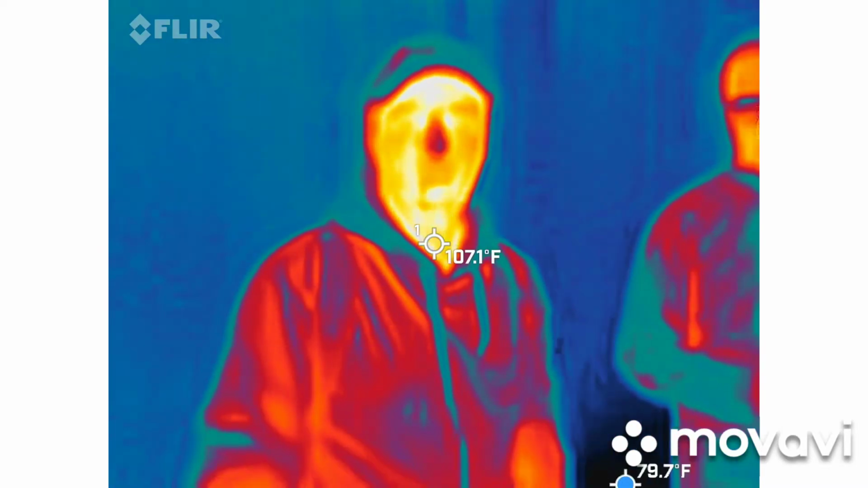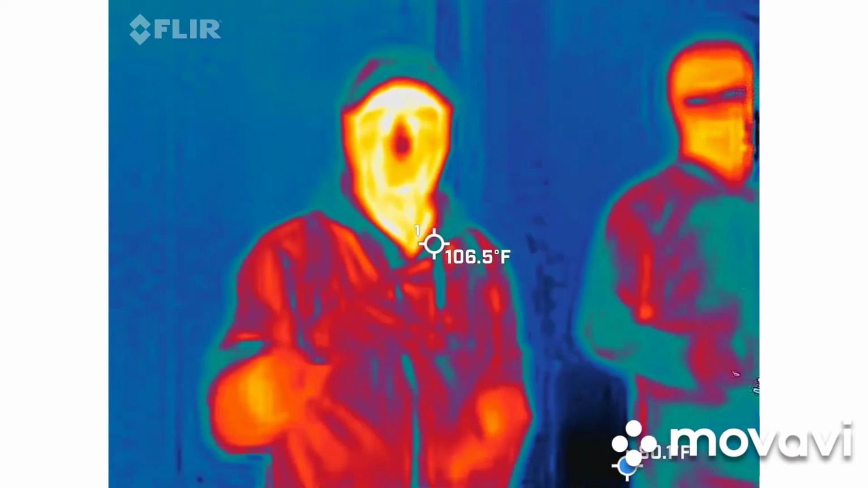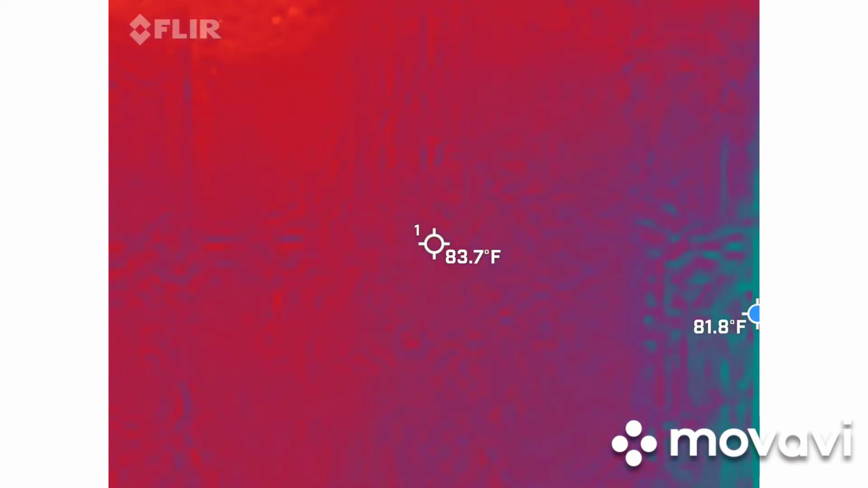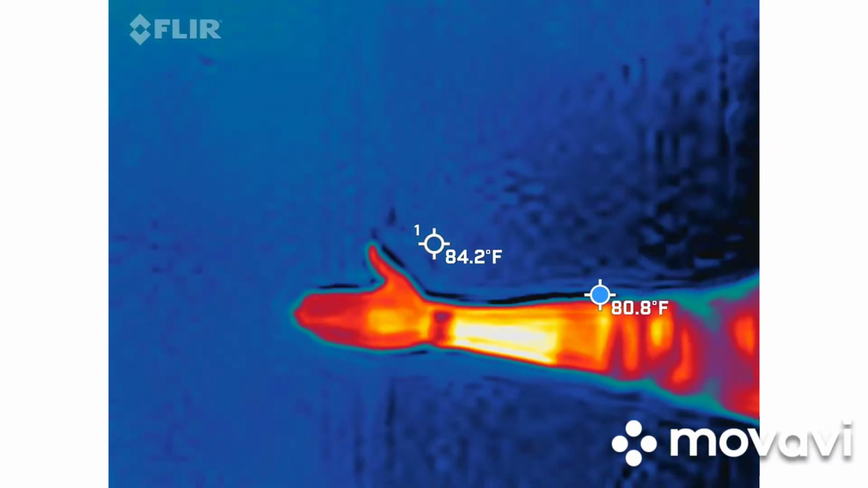Person in, we're going to be the warmest thing out here, so that's going to give you an array of color. Go ahead and point your camera at this wall for me. Do you see how it bleeds out? Yep. When I put my hand in there, obviously the wall changes color. Correct. You get a much bigger array.